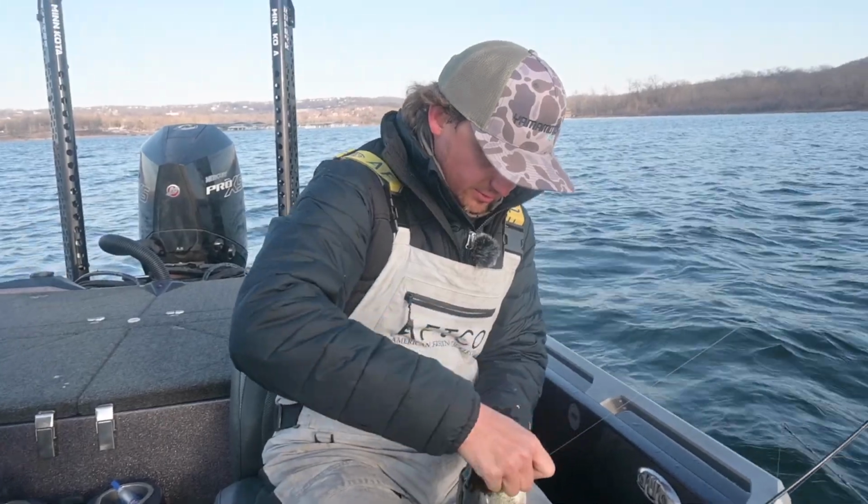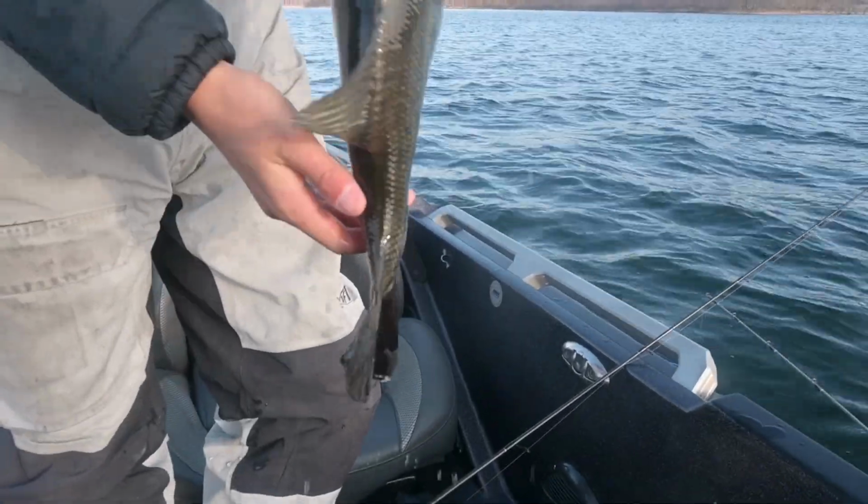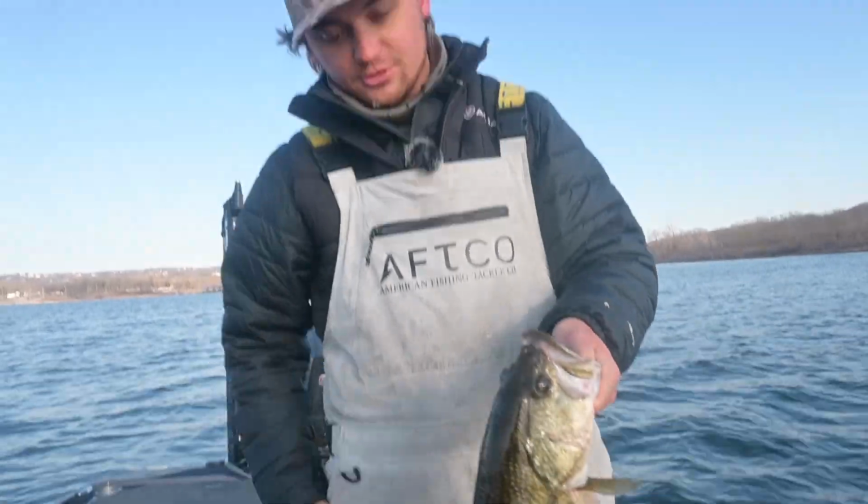Look at this fish. Look at that tail. That is so cool. That is one healthy fish. So just like that, targeted that fish, and it's crazy how far these fish can see other fish when they're starting to eat bait because of that competition. And this fish was a prime example of that.